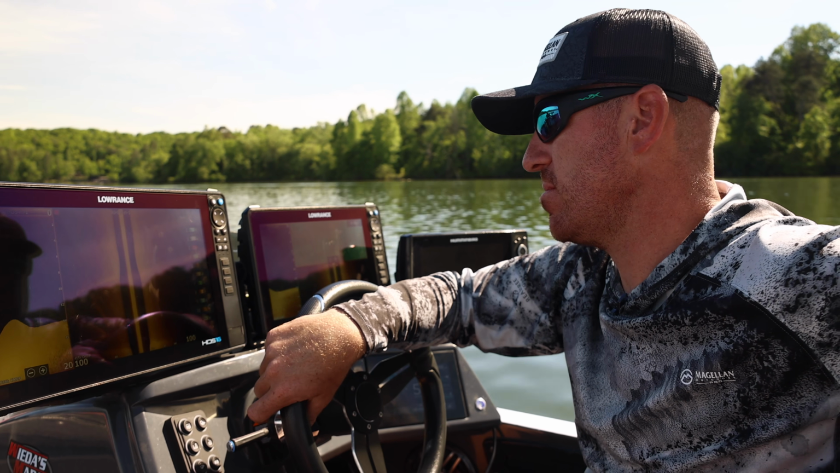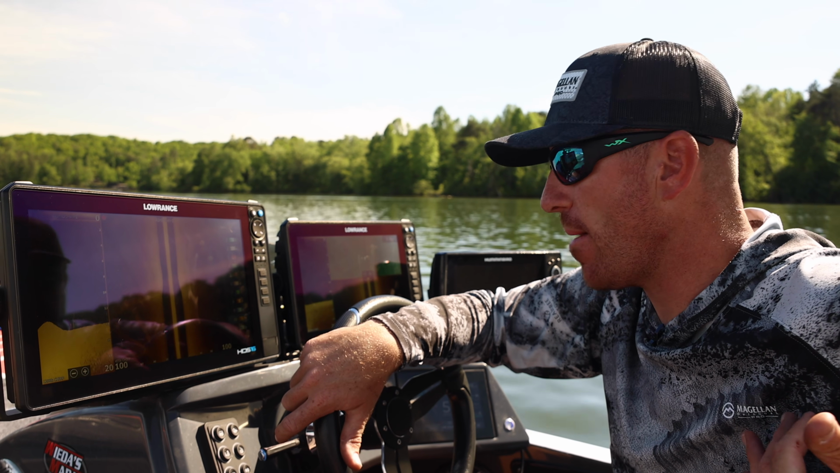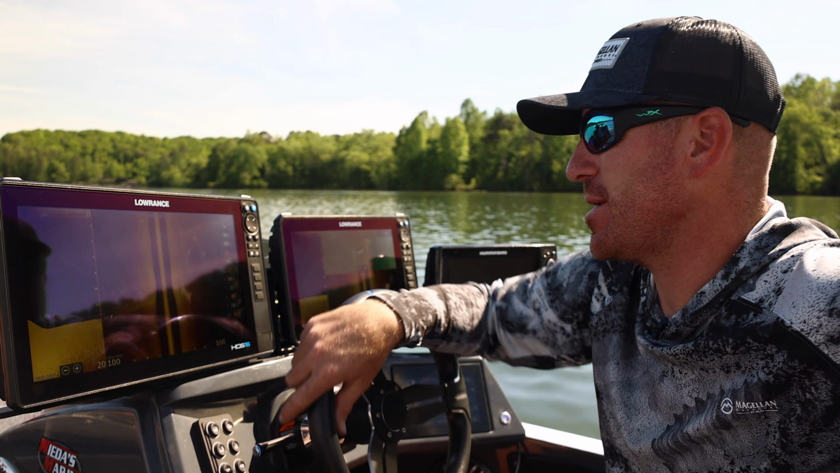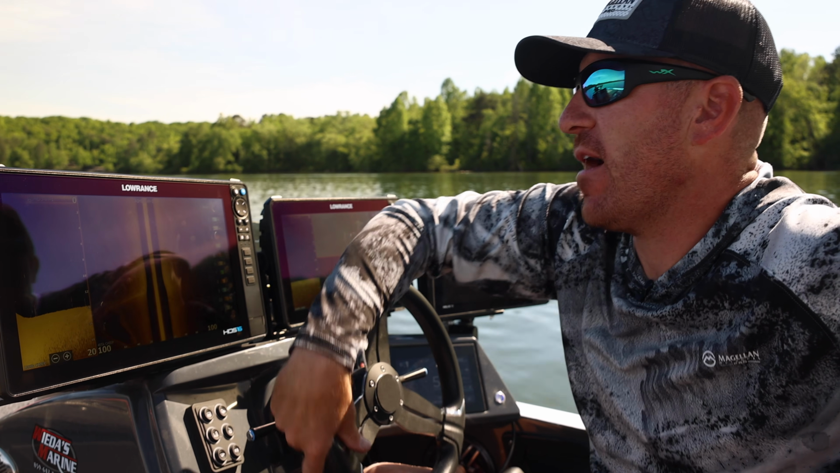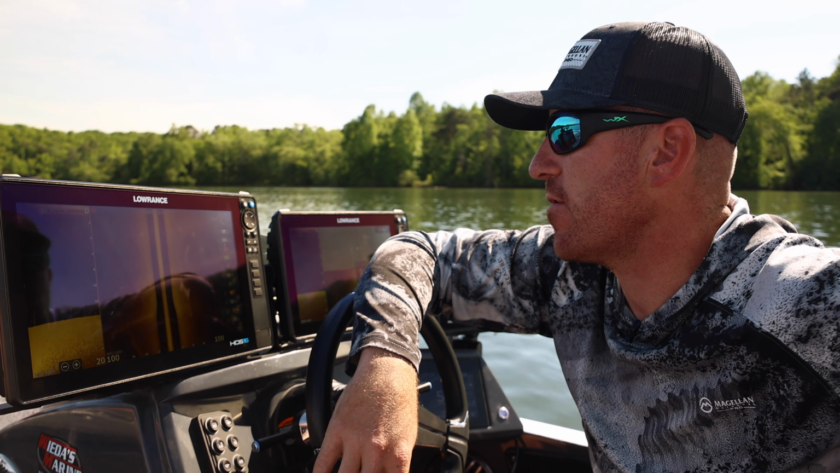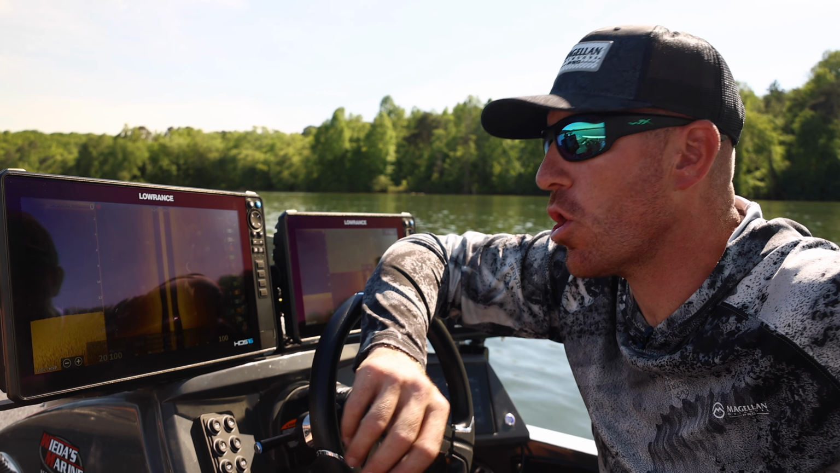I think that overall, obviously, it's a more expensive transducer. It's a beefier transducer. The 455 chirp, I can definitely tell a substantial difference in separation of targets.